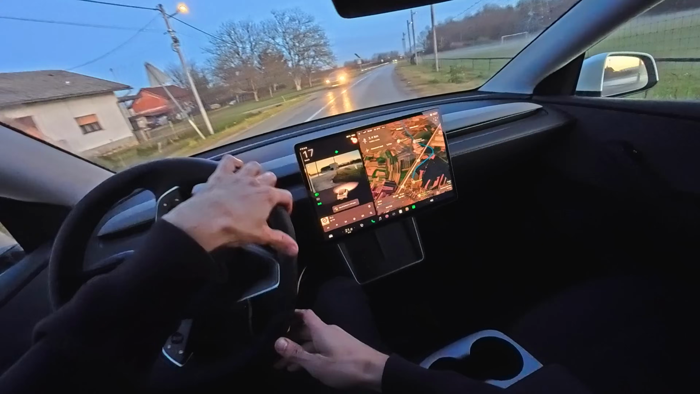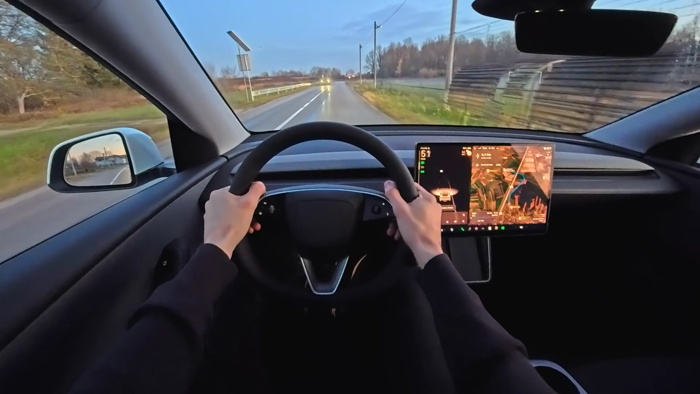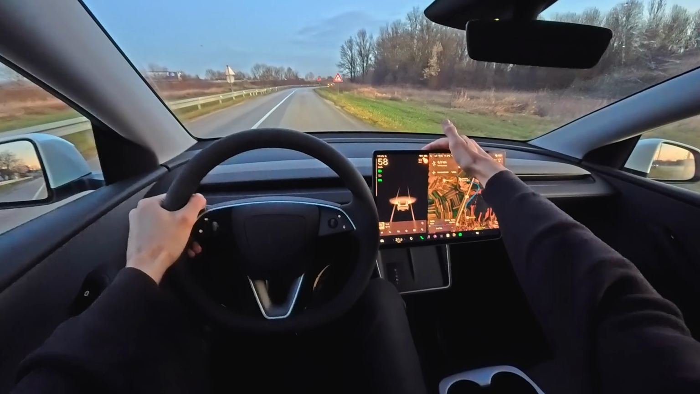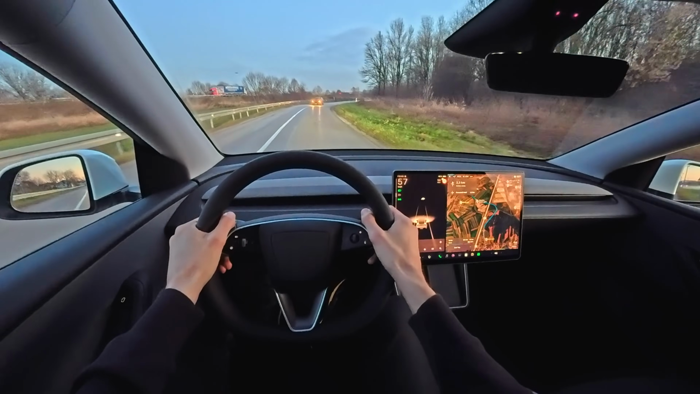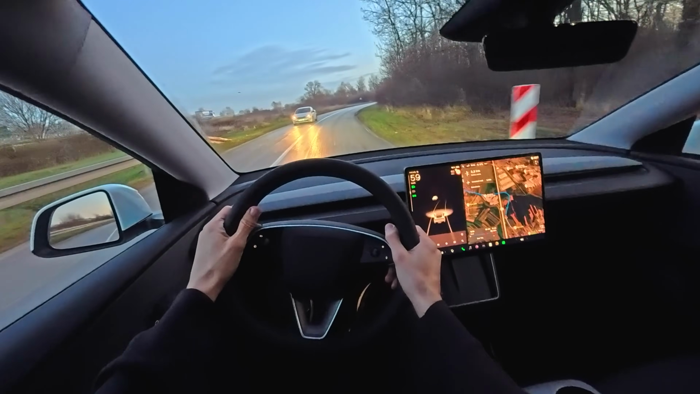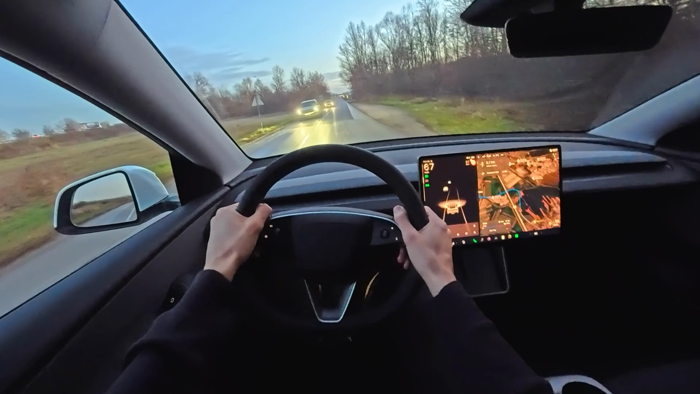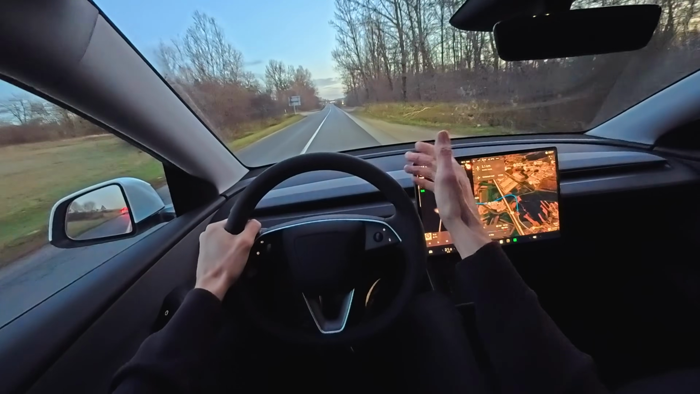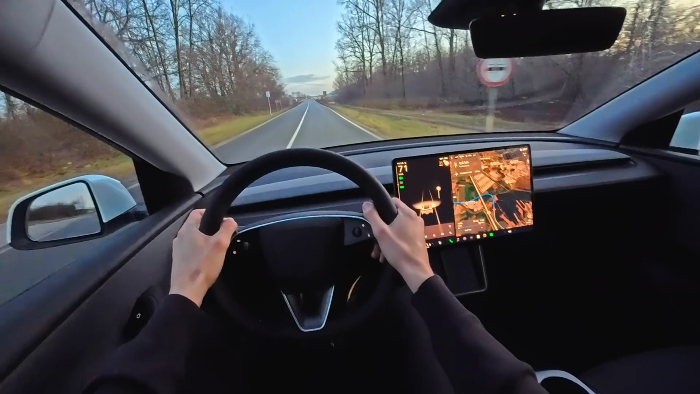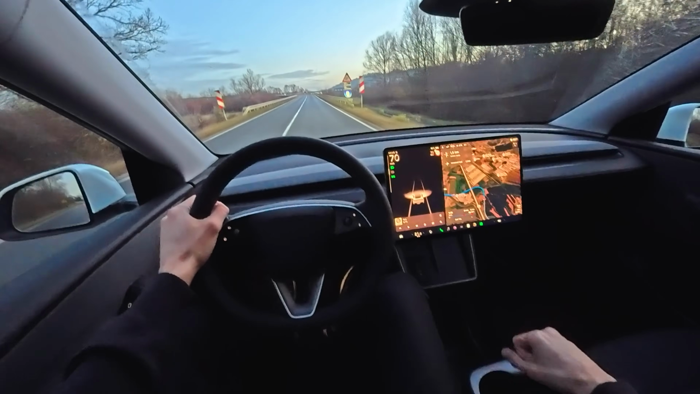Now, I will take this non-highway route because there's so much traffic. Next week is Christmas, so Merry Christmas. It is heavy traffic, so I want to be responsible and return this to Tesla as agreed. Okay, so trying to accord here to the speed limits.